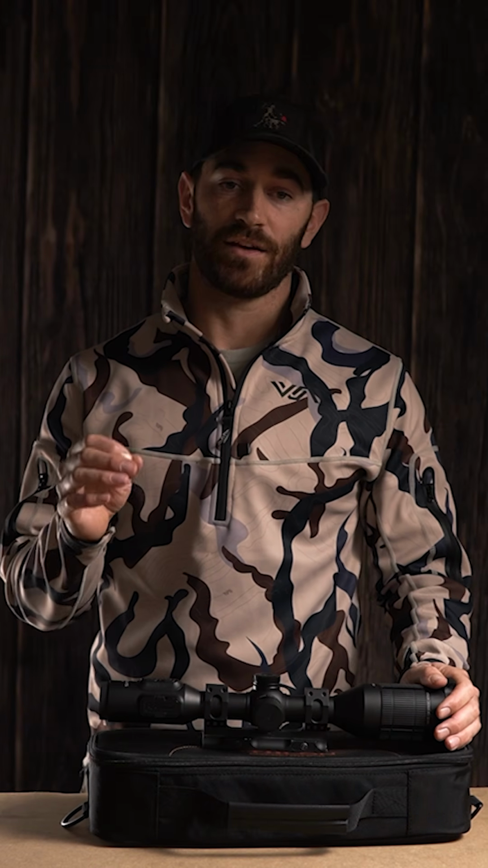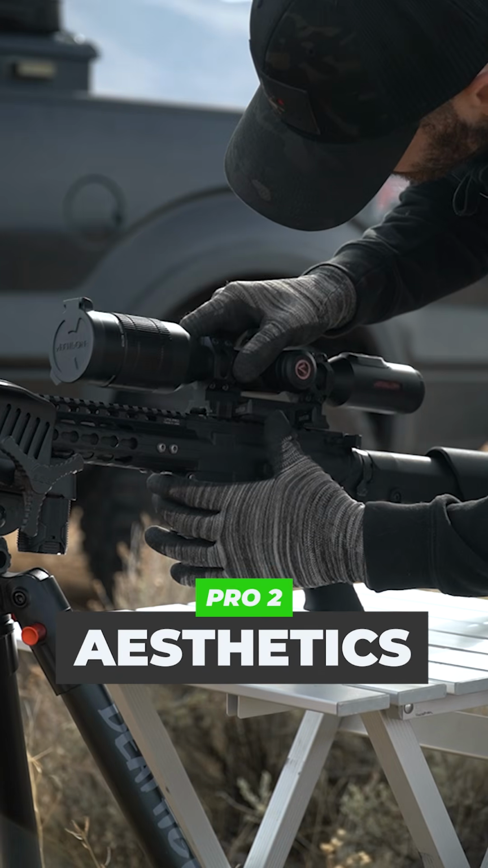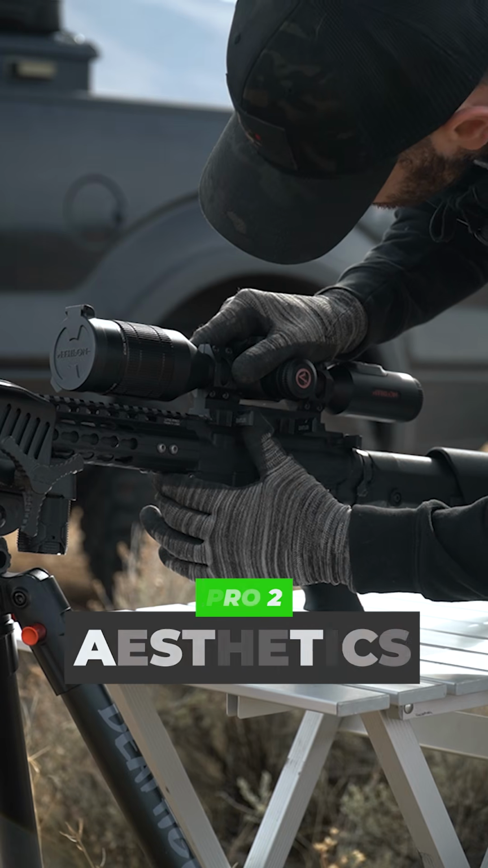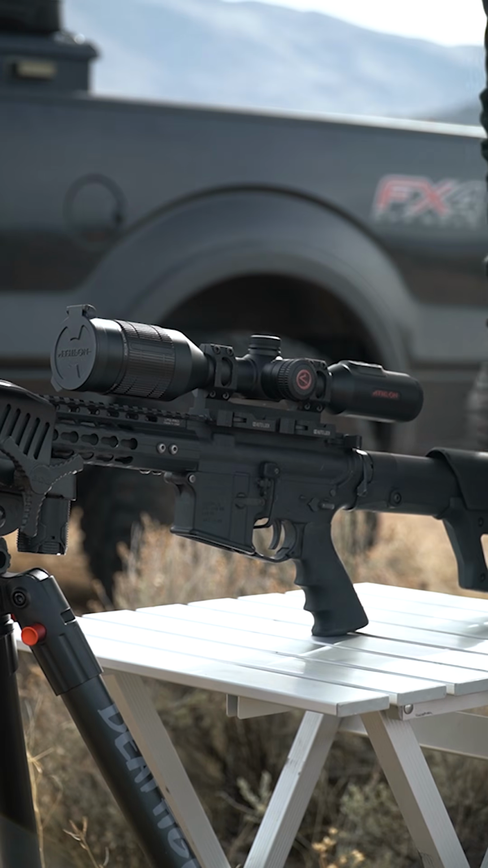Second, I will say that I love the traditional look and size of the thermal. Some of them, like my buddy's, kind of look like a Mack truck sitting on top of your rifle, and nobody wants that extra weight. So the size, aesthetics, and the weight was pretty nice as well. A big one was the quality of the image. You get a nice high resolution OLED display.